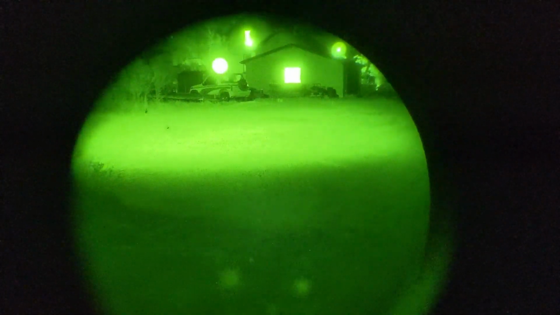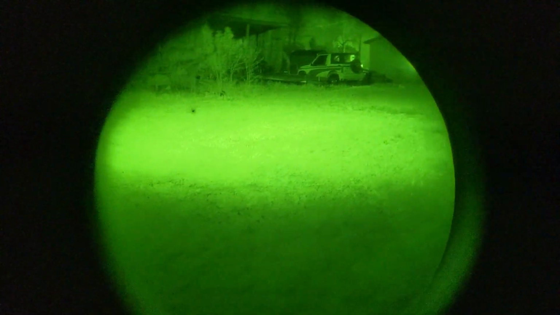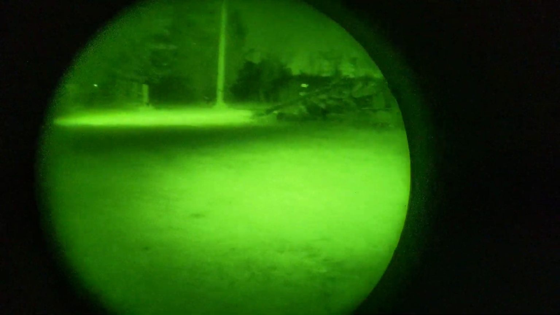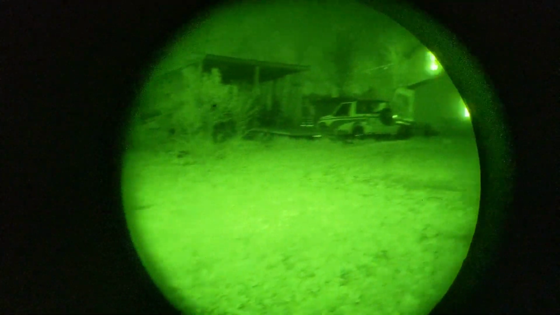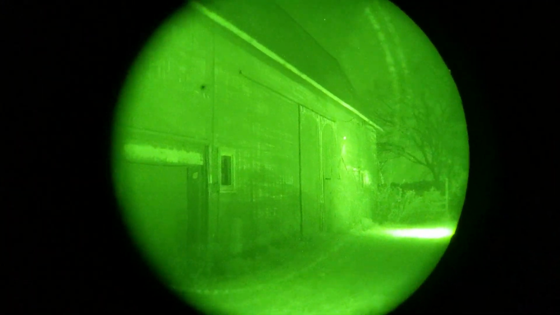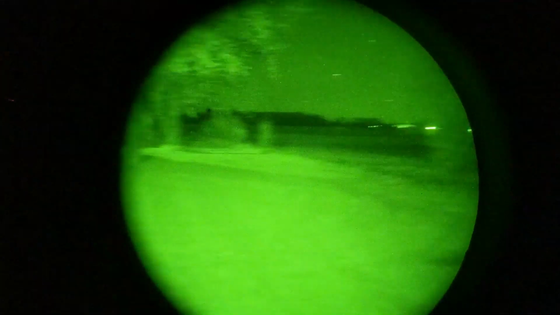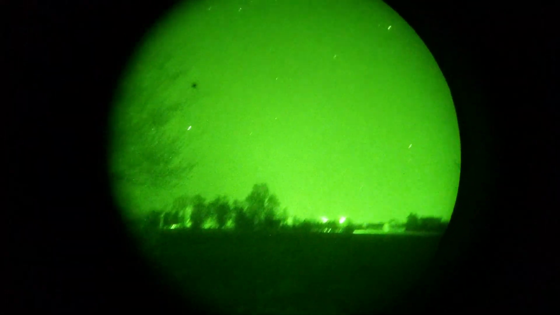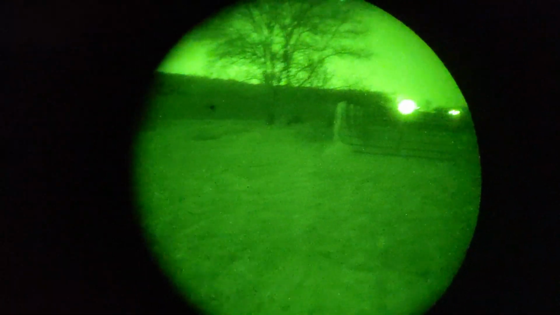There is our, you can see that floodlight, the infrared floodlight from a security camera. The old tracker. And you can really make everything out like it's just daylight. And that is what's so great about analog night vision. It is just amazing. Like I said before, it better be for the price, right? And you get your sky. You do not get the sky with the digital. At least not with our Nerf toy.